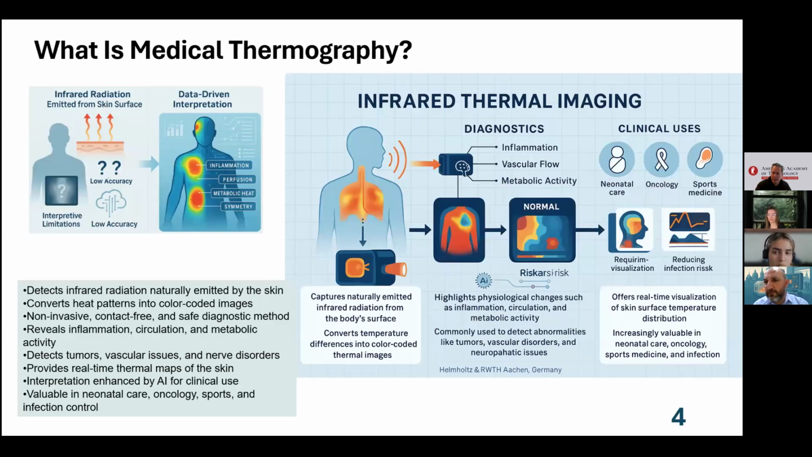So, medical thermology. I'm going to be very short about the infrared thermal imaging principles. We use the black body radiation concept. It also starts with quantum theory by Professor Max Planck, and then subsequent innovations in the development of Planck's theory.